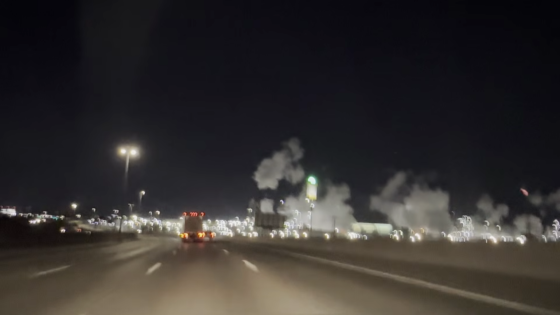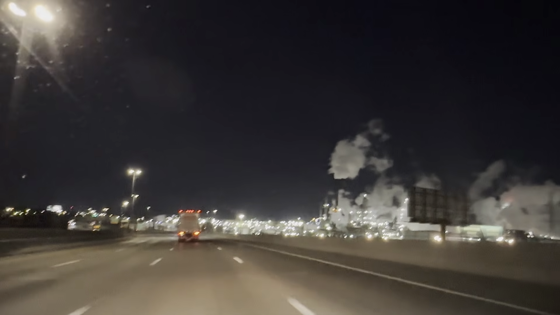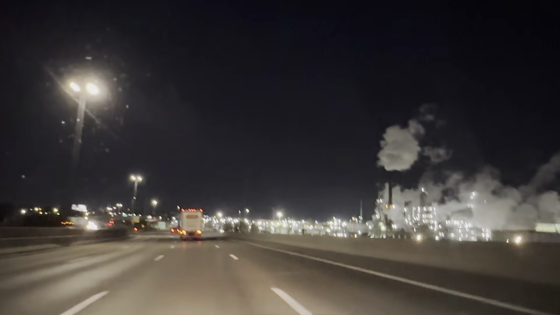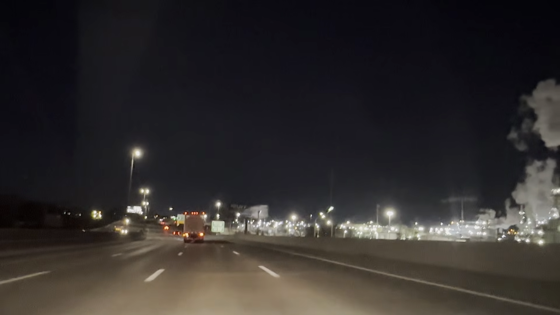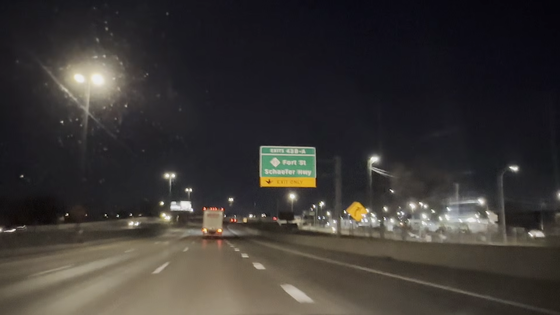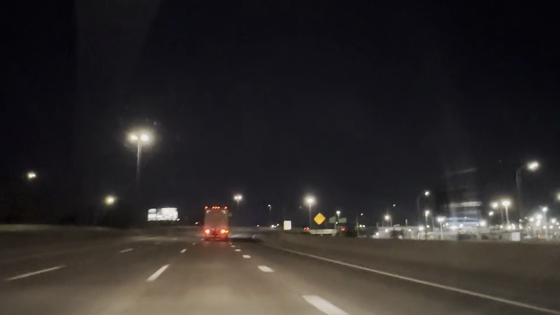All that right there is the refinery. I don't know how long that's been around, but I know they employ a lot of people. By 75 and Schaefer, I don't know what I'll do. I'll get off here, actually. I'll get off here up at 4th Street in Schaefer, south.